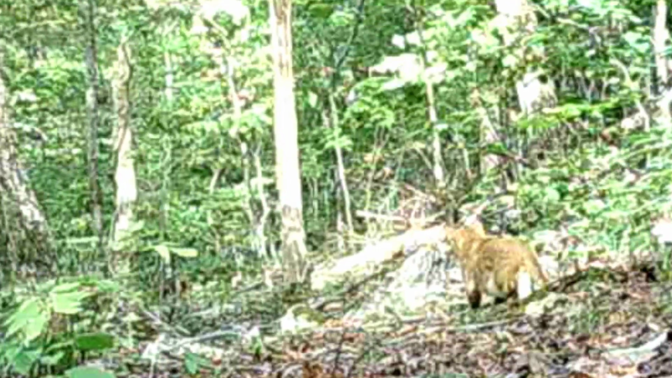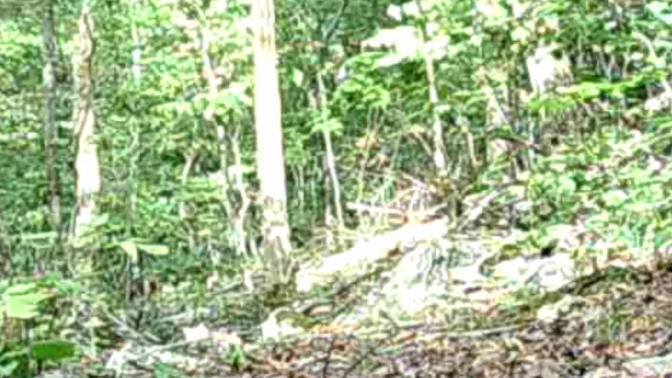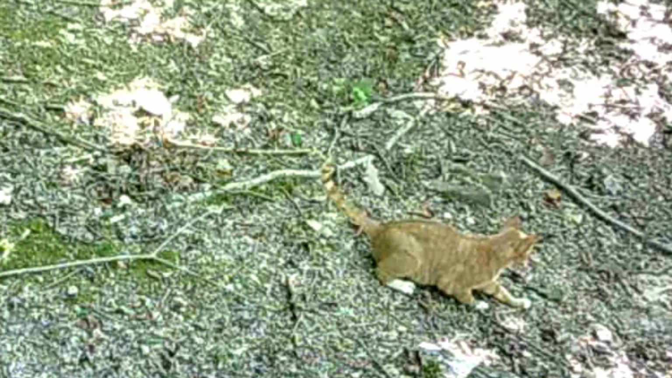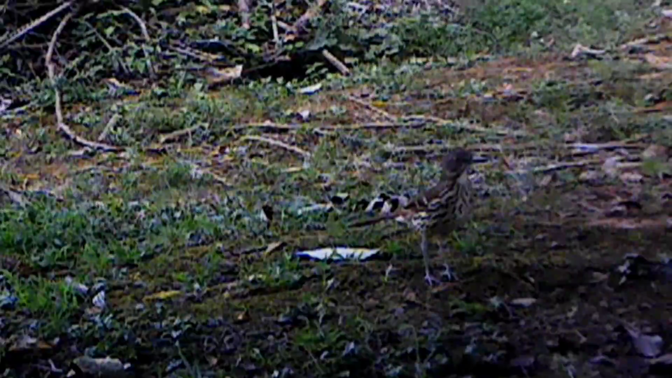Here's old Yeller. He's doing some more serious hunting. Now here I filmed him just to play him. Still a little old house cat, ain't he? But he's learned to live in the wild. And down in the fields, all I filmed was an old thrasher moving around. Gonna have to move them cameras.